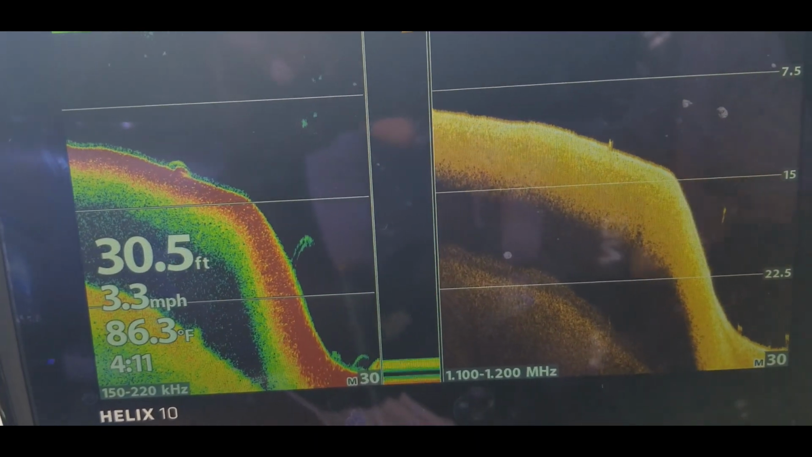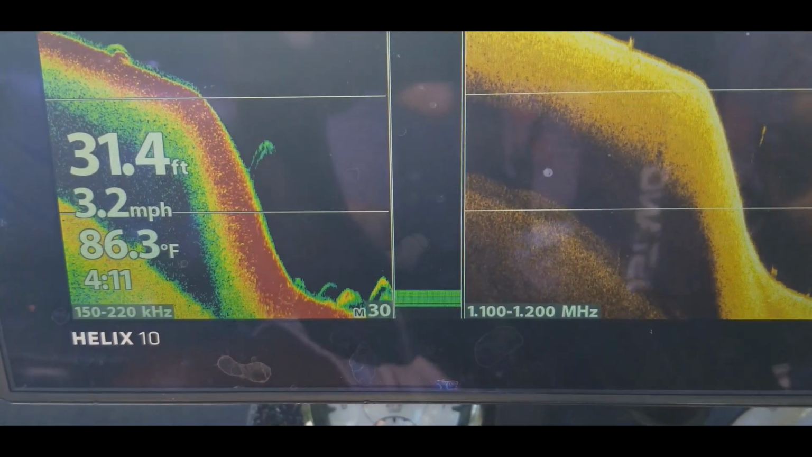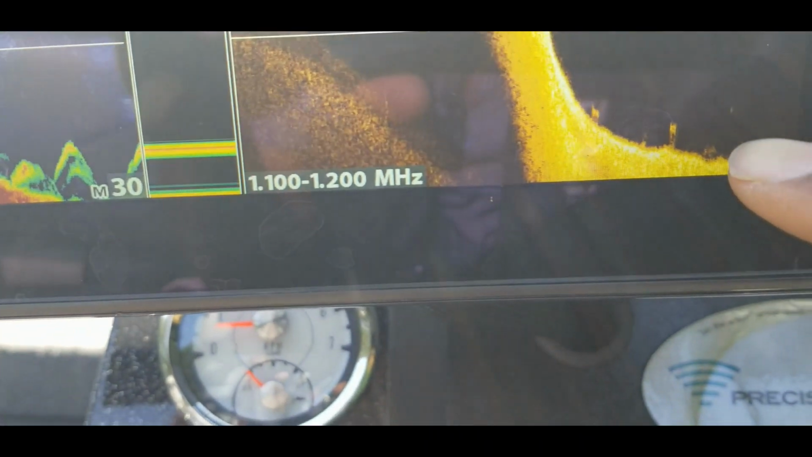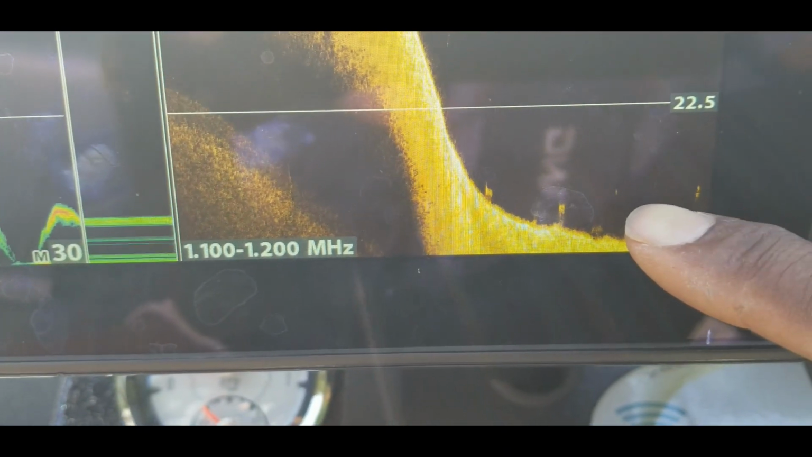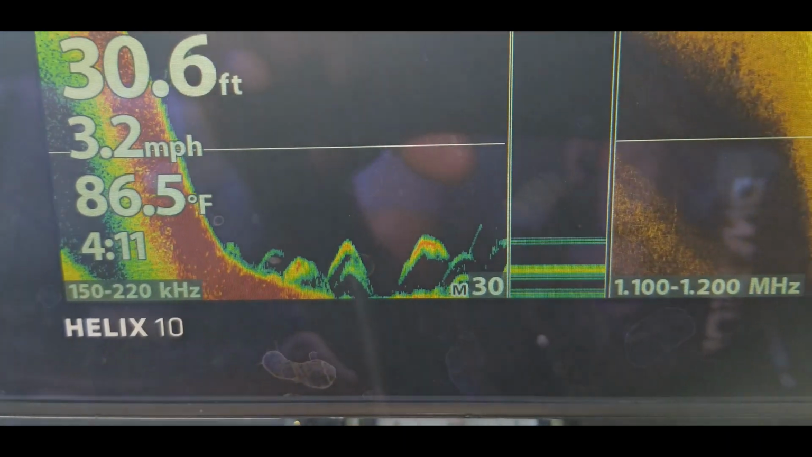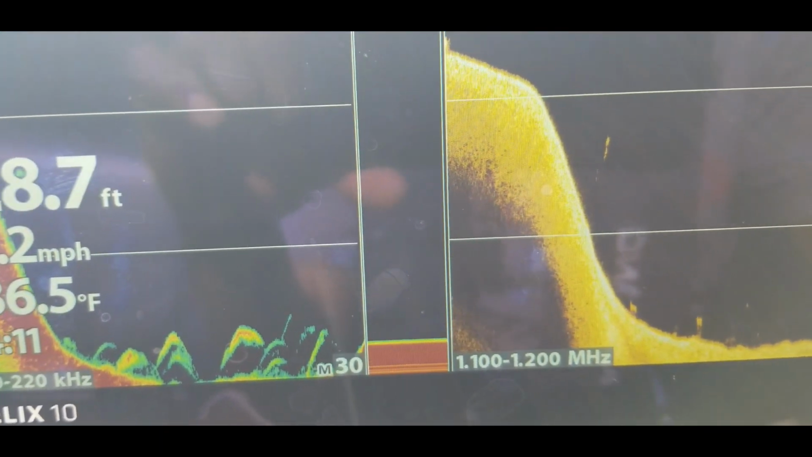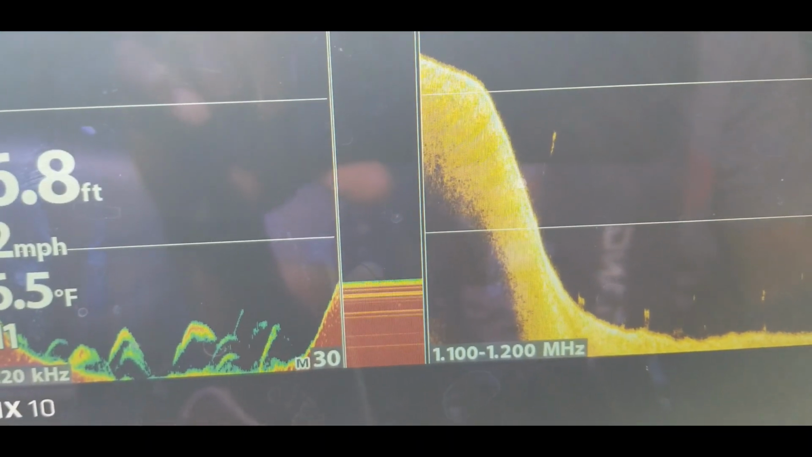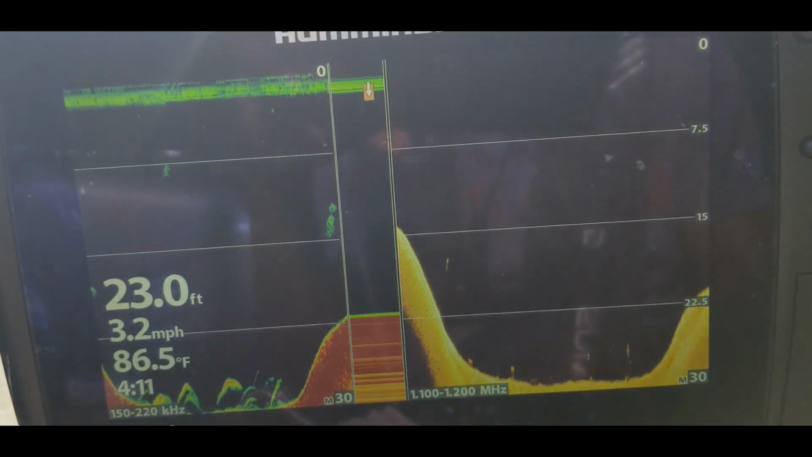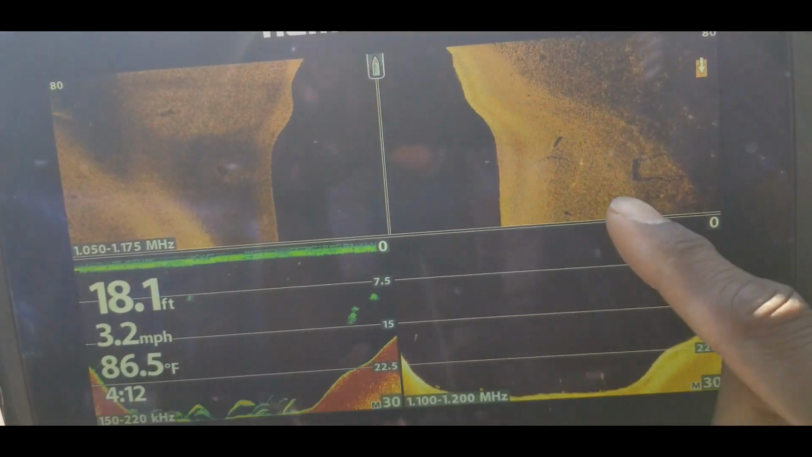So this was kind of a deep cove, so I'm pretty sure this can be a very productive area if you get in here and take the time to scan it. You can see there's some fish real deep down here. There's how they look on the down scan. So those, I would guess, since I'm seeing the size of those fish, those have to be some type of striper or something like that, because those would be some very huge bass, if that is what that is. All right, so let's go back to my side scan.